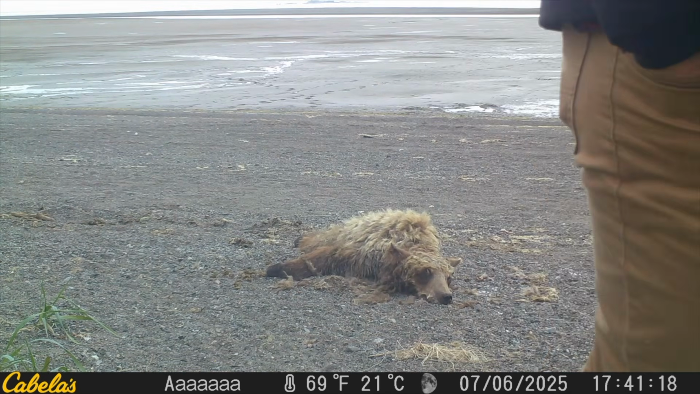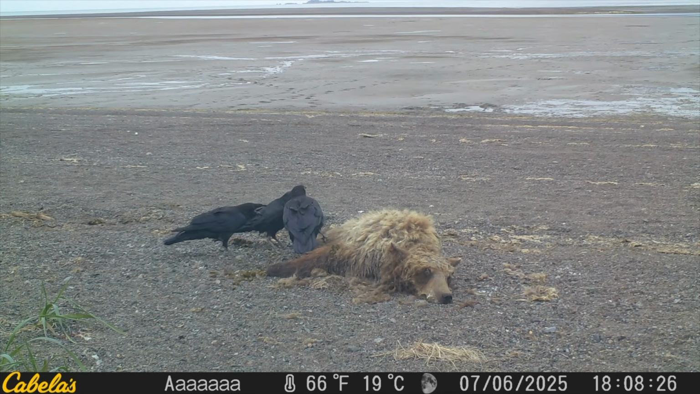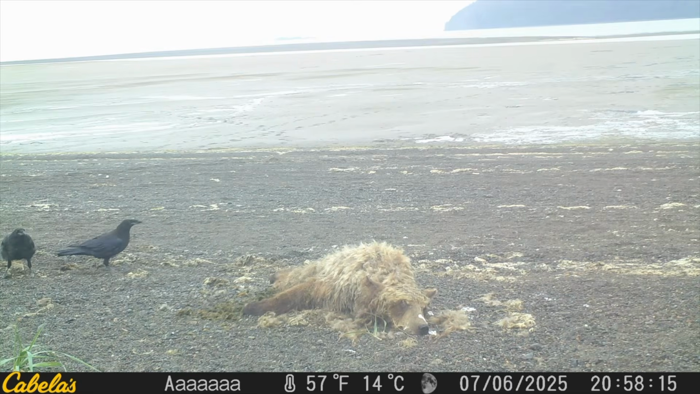Some random dude walking down the beach, and then more ravens. I think it's two chicks getting scolded by both parents, learning how to be a raven. That's such a cool shot, wasn't it? I love it. Yeah, ravens are mostly just family groups. They don't have big flocks like crows do.